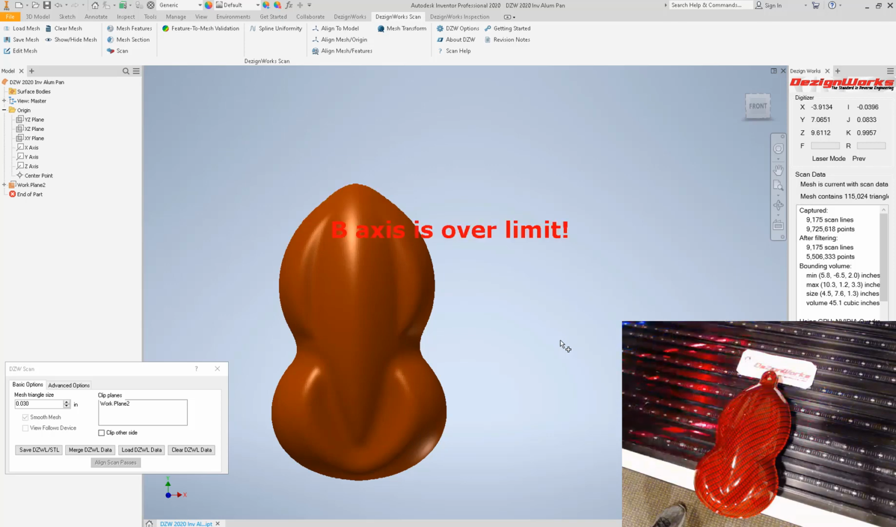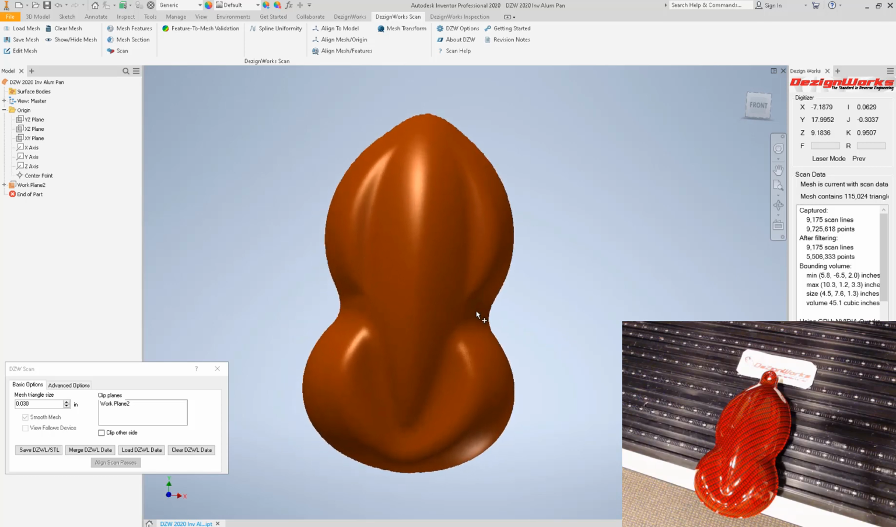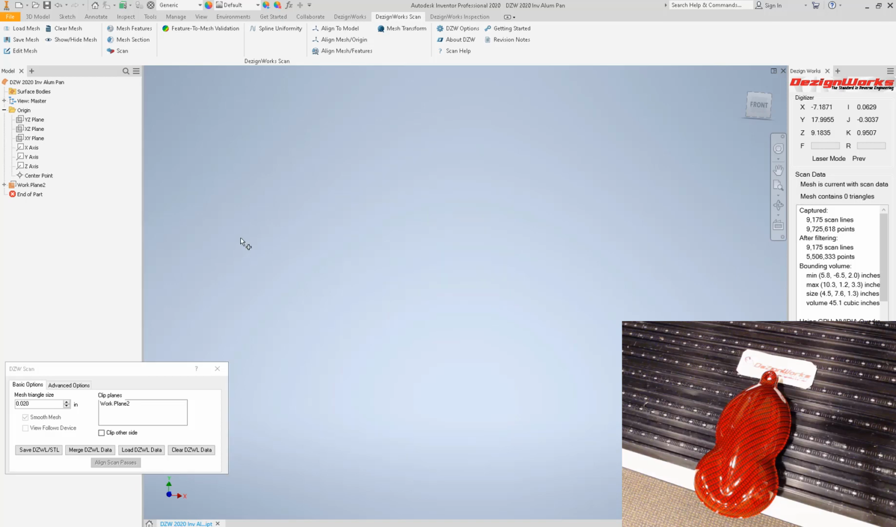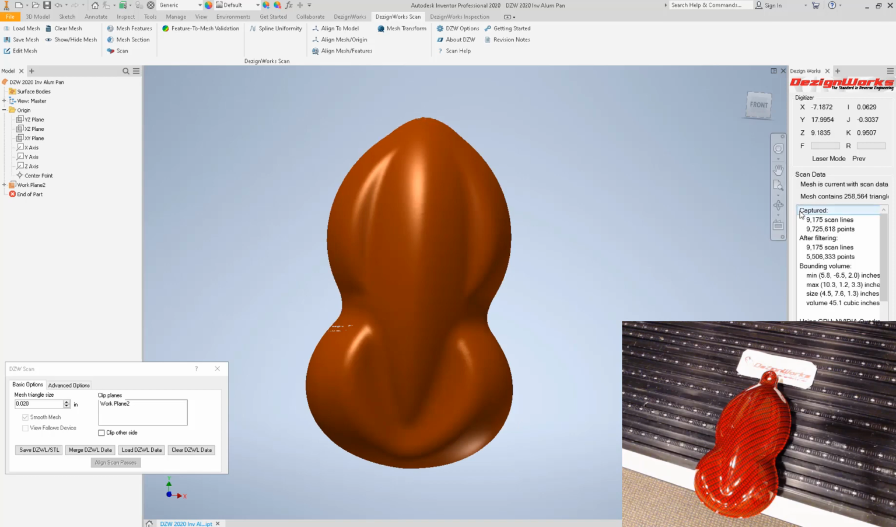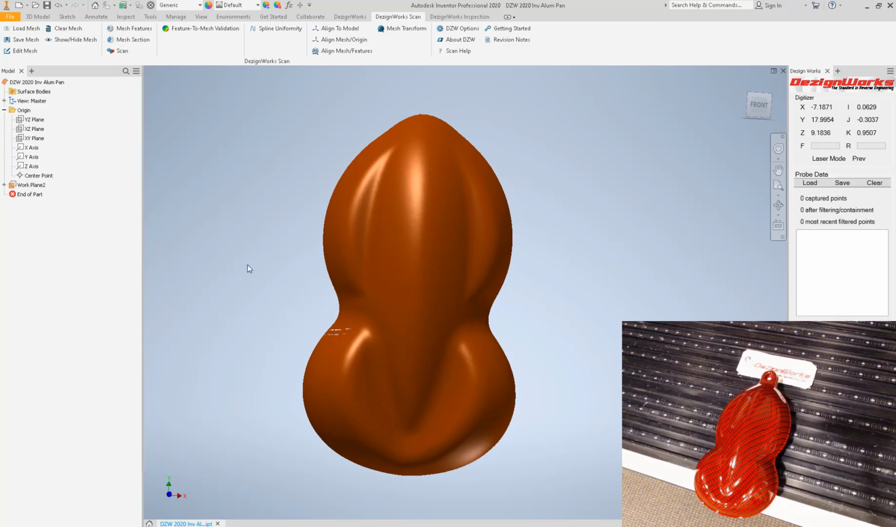So the question is, what do you do with it? That's not a point cloud. That is a real mesh, and we can adjust the settings on the fly. Right now we have it set to about 30 thousand triangles. Let's bump this down a little bit, let's go to about 20. Dezignworks utilizes the GPU, so it's very fast and efficient. It's already done. So let's go ahead and put a surface on it.